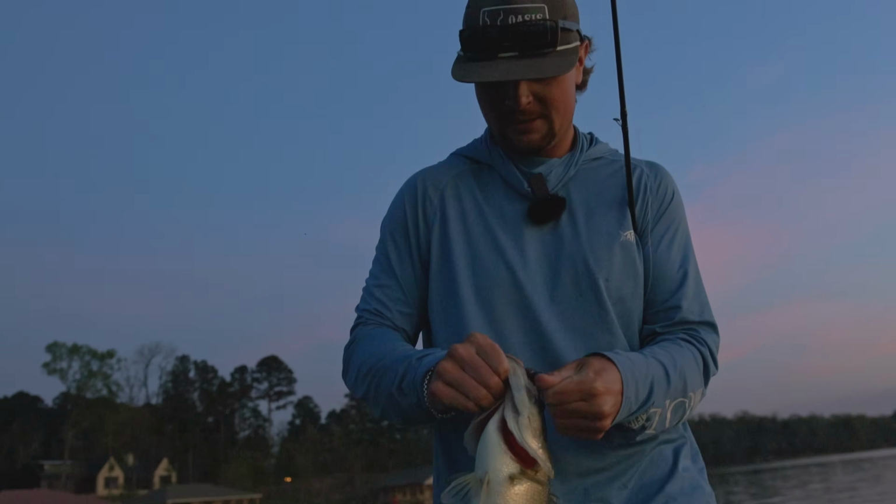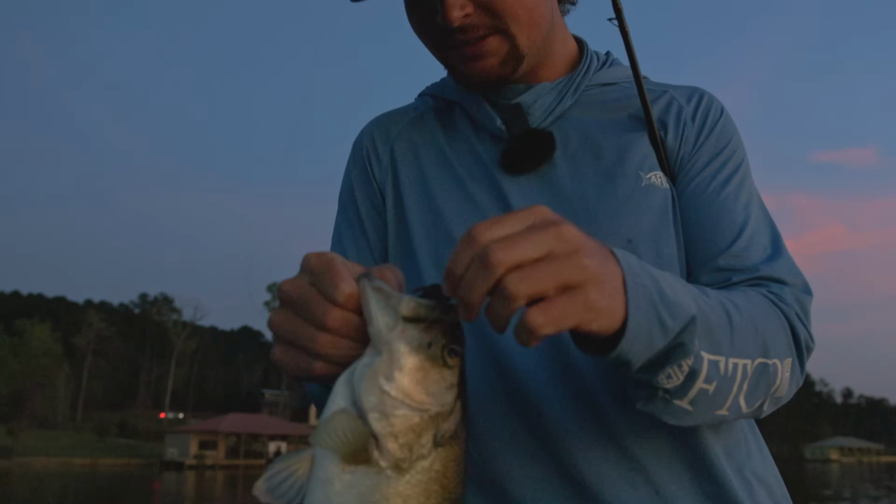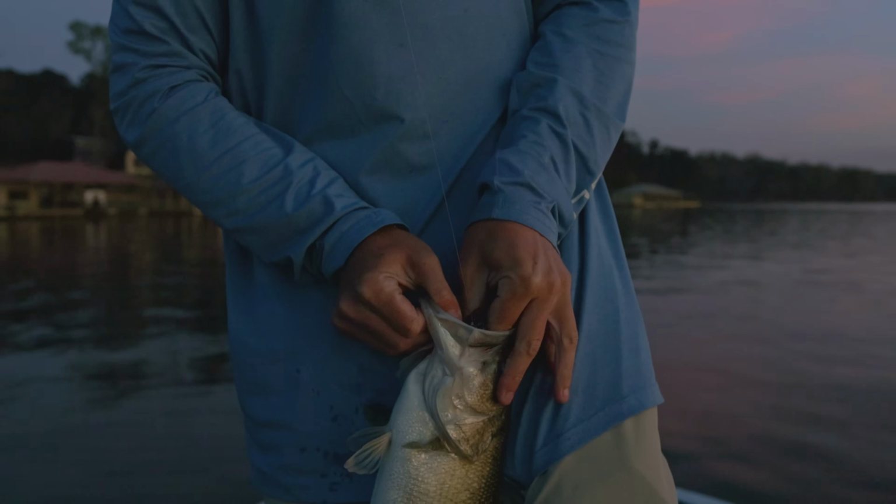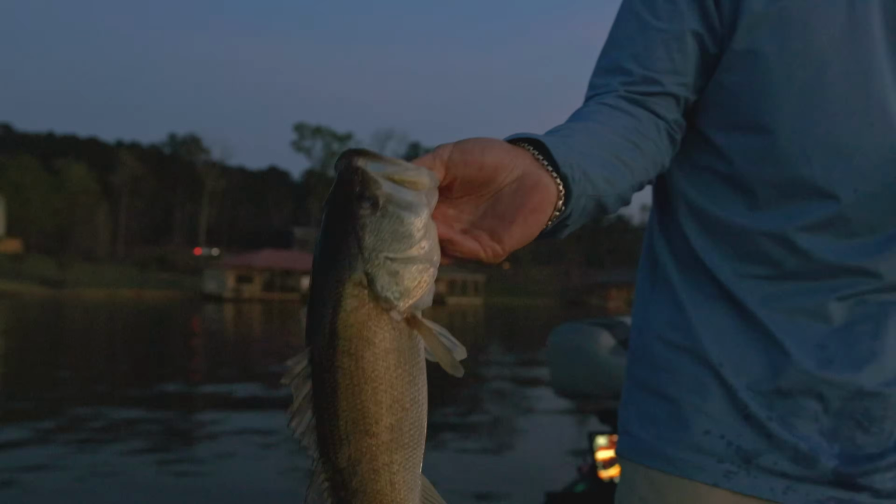He was down there playing with it. Saw the tip of your rod. I'm telling you, all these trail cars, they are the freaking deal. Oh my gosh. Nice little 2.5 pounder on the Carolina rig.